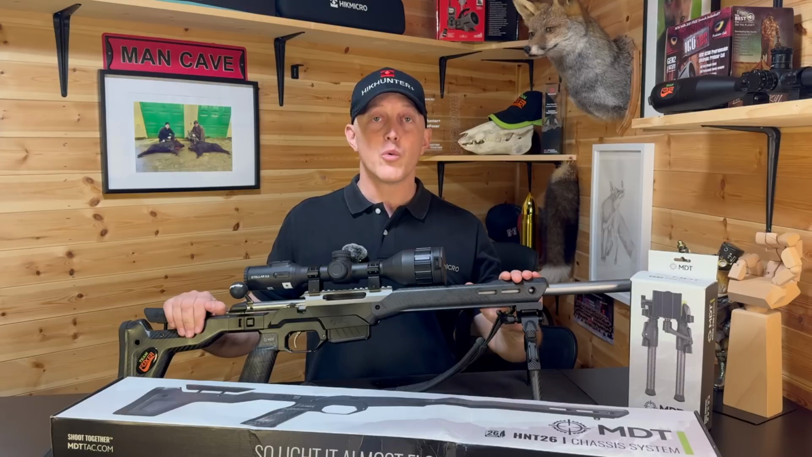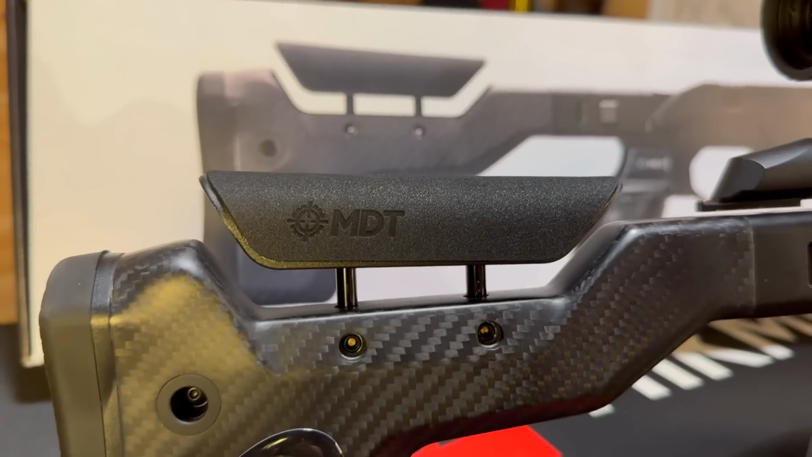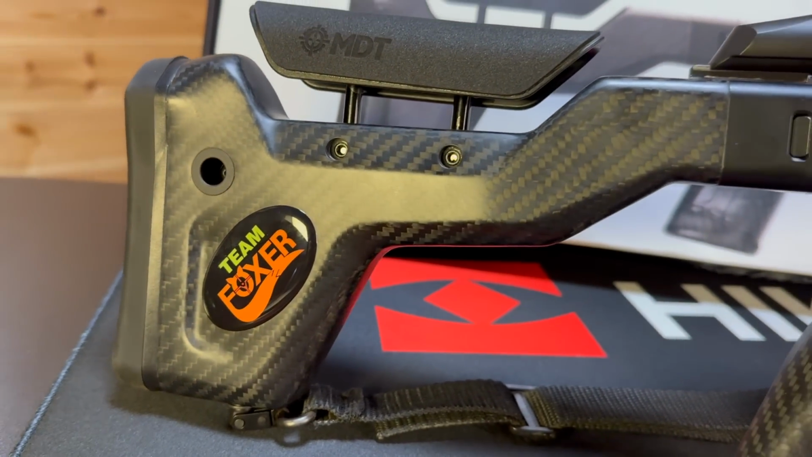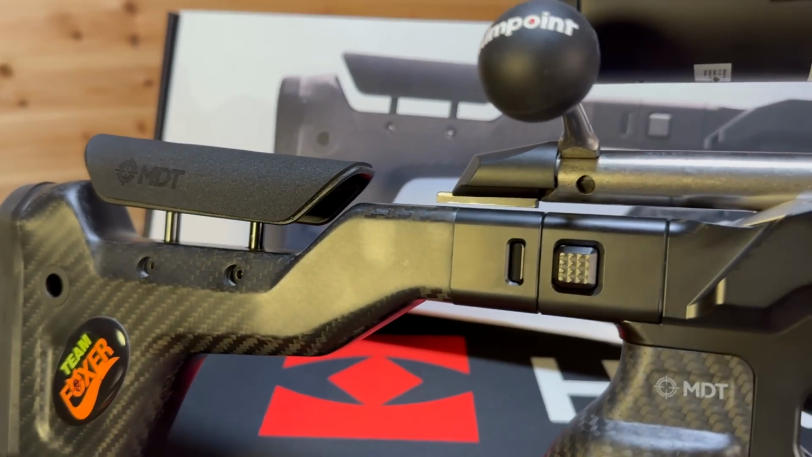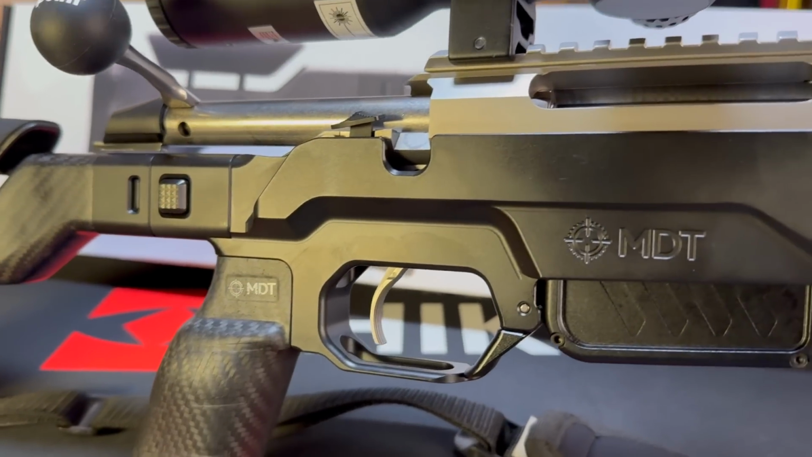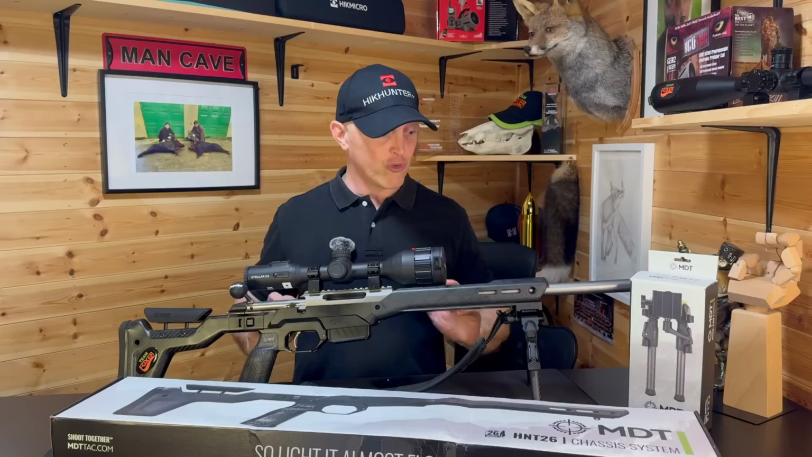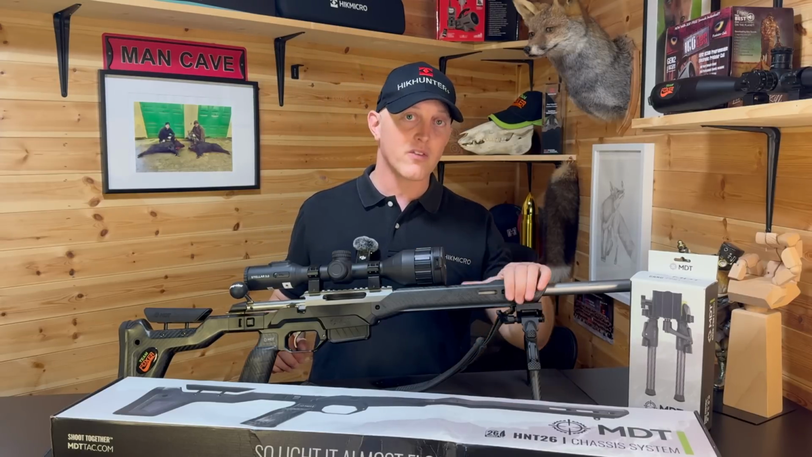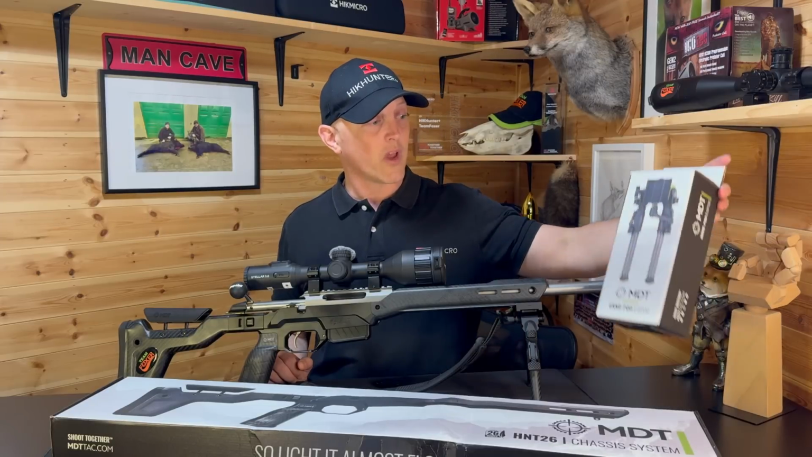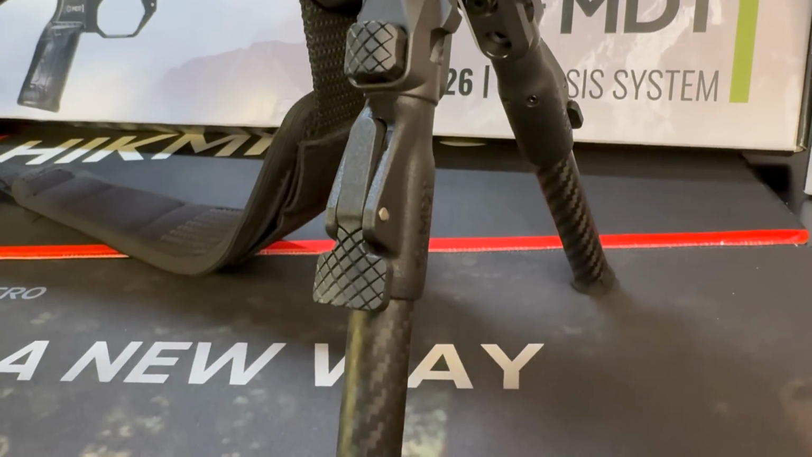But on to the foxing kit then. So as you can see, the foxing rifle has had a little bit of an upgrade. We've made the forest camo Boyd stock nil and voidum now redundant, so that just sits in the garage gathering dust, and it's made way for a very sexy MDT HNT26 chassis in carbon fibre. Super lightweight, super rigid. Now this has the built-in Acar rail, and that enables me to put the bipod on nice and easy. So we've got the carbon fibre matching bipod. This is the GRND bipod, also from MDT.